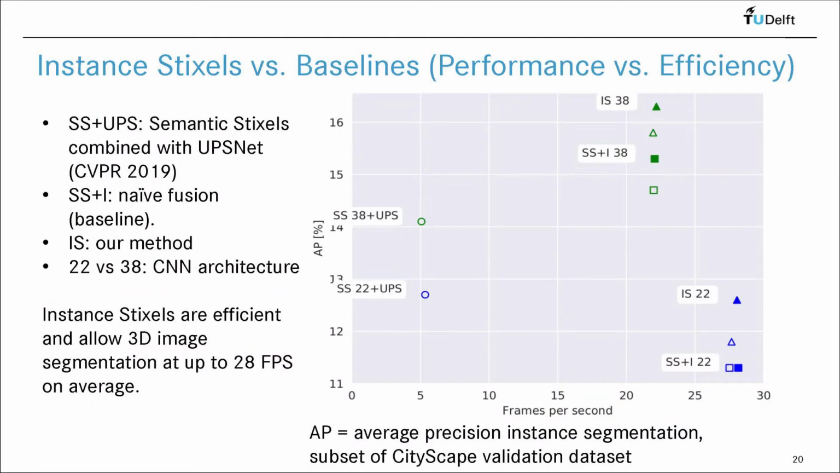Let's examine quantitatively how the performance versus efficiency trade-off is for instance Stixels versus the baselines. In this plot, the vertical axis denotes the average precision of instance segmentation. Higher is better, and the horizontal axis denotes processing speed. To the right is better.